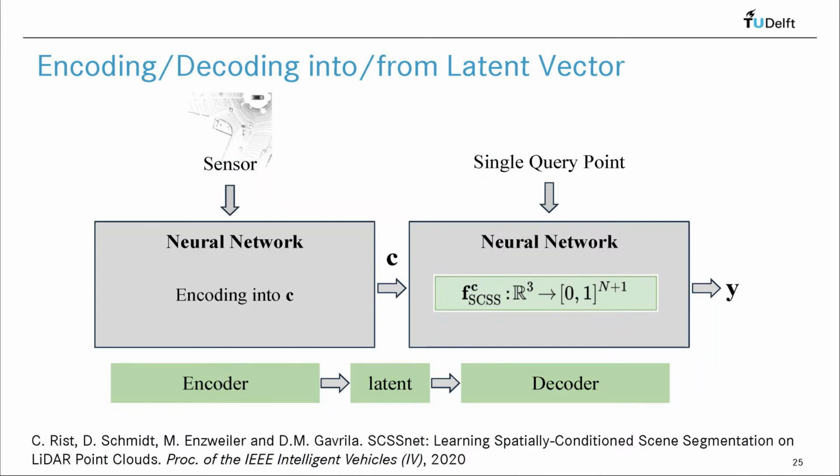But how do we obtain this semantic segmentation function? Certainly, besides a query 3D coordinate, the function also needs to take the sensor measurements into account. We implement this semantic segmentation function by an encoder-decoder architecture. The encoder captures the sensor measurements and transforms them into a latent state vector. This latent state vector is combined with the query 3D coordinates in a decoder to output the class probability vector. For details on the encoder and decoder architecture, see the actual paper.